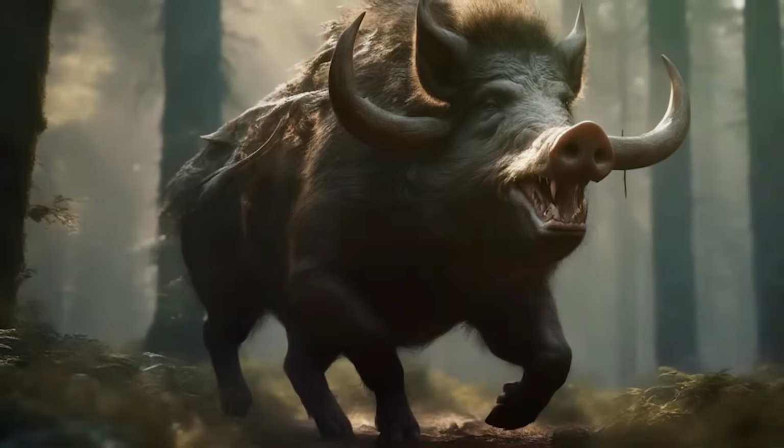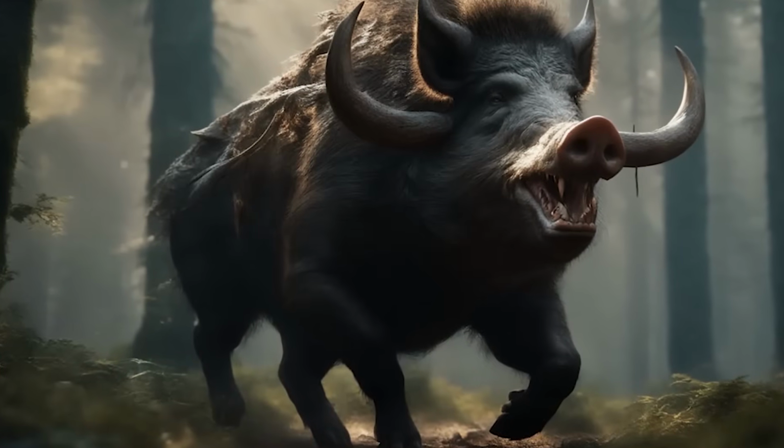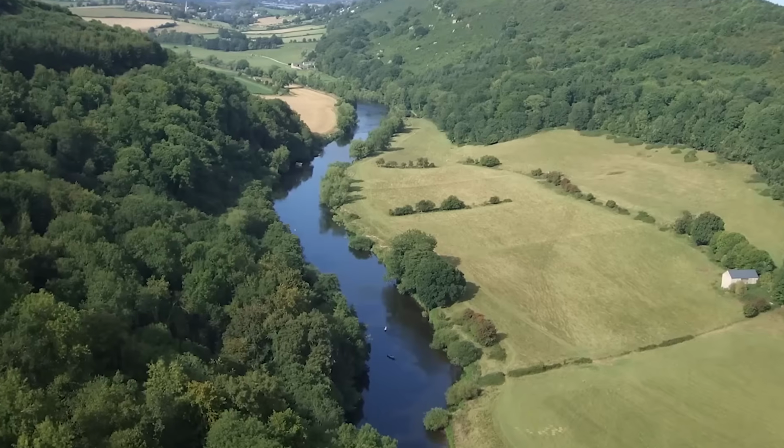The Moose Pig, also known as the Beast of Dean, is a cryptid legend that's haunted the woods of Gloucestershire for centuries.